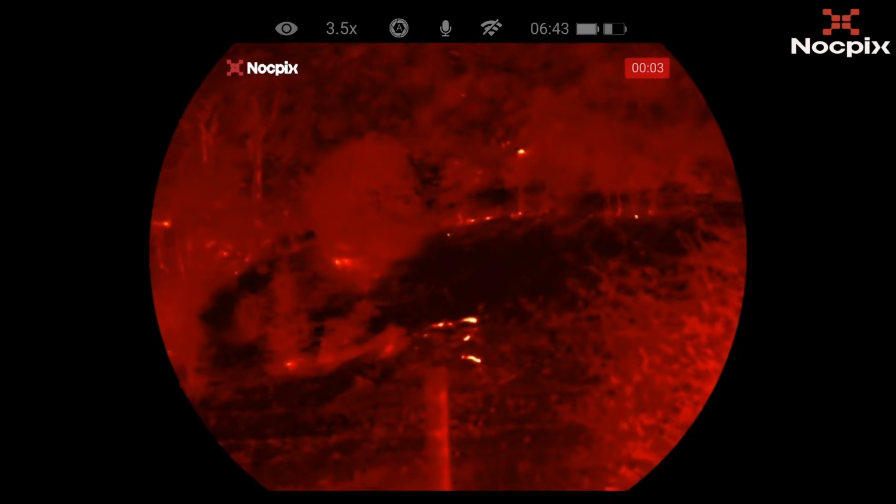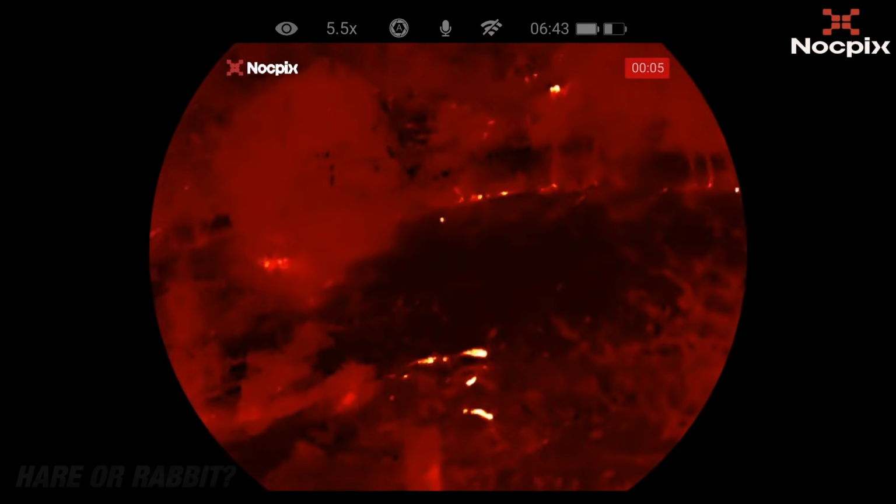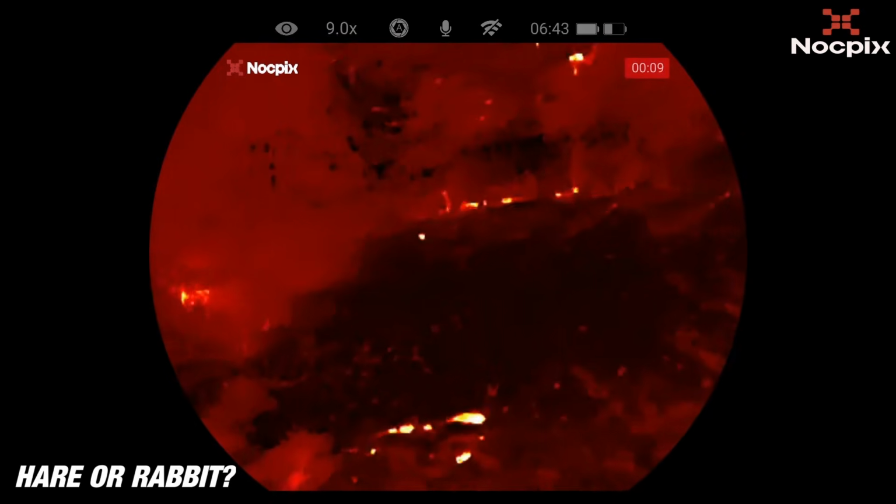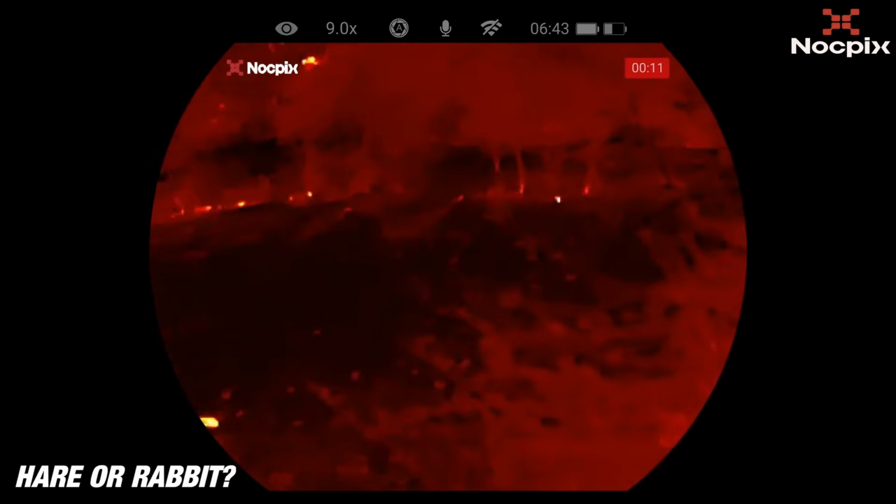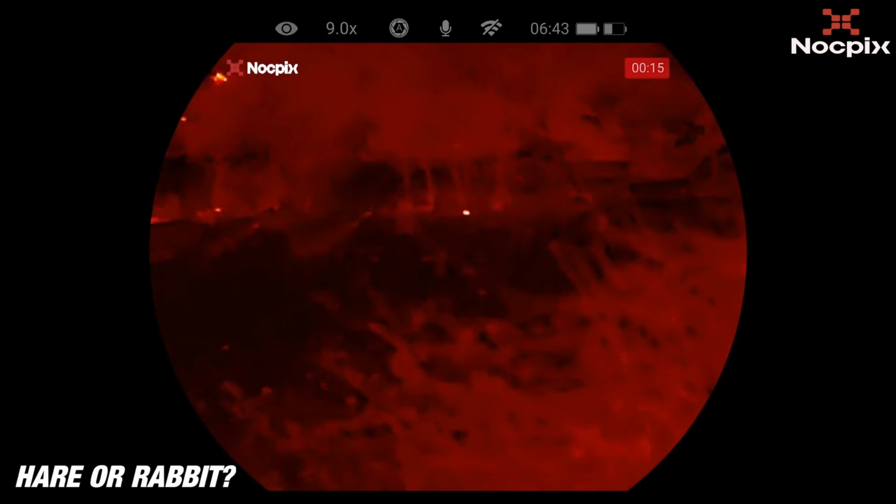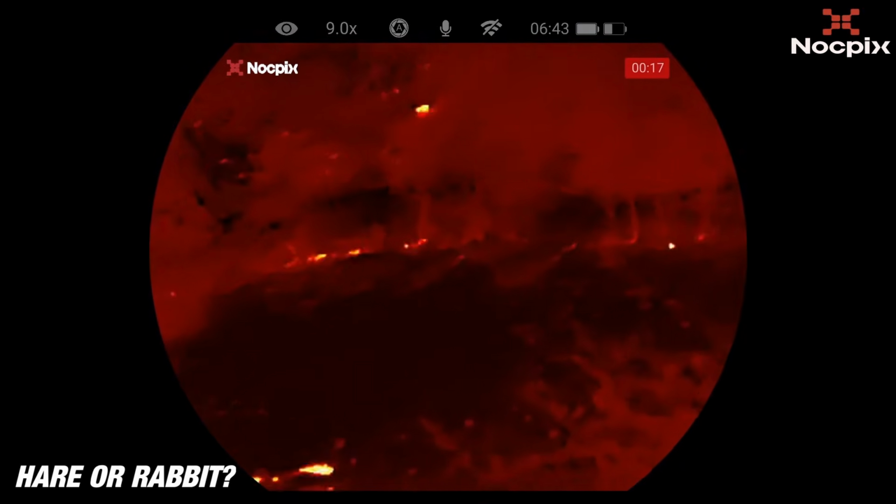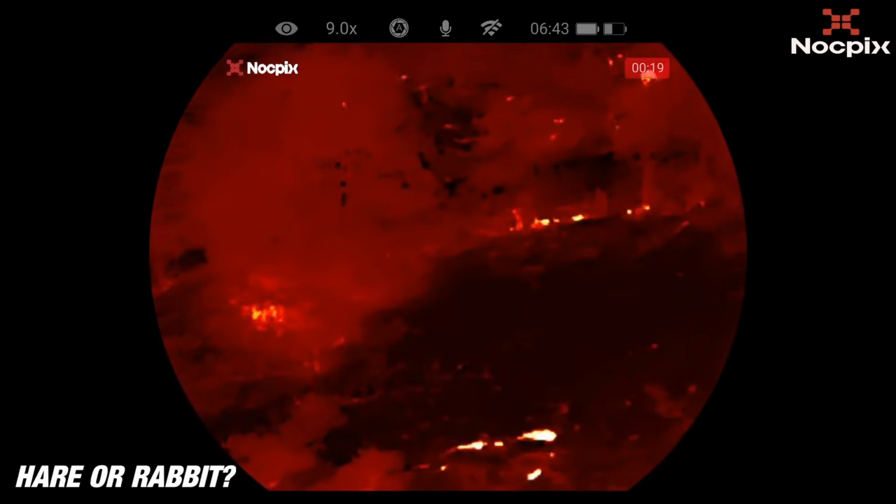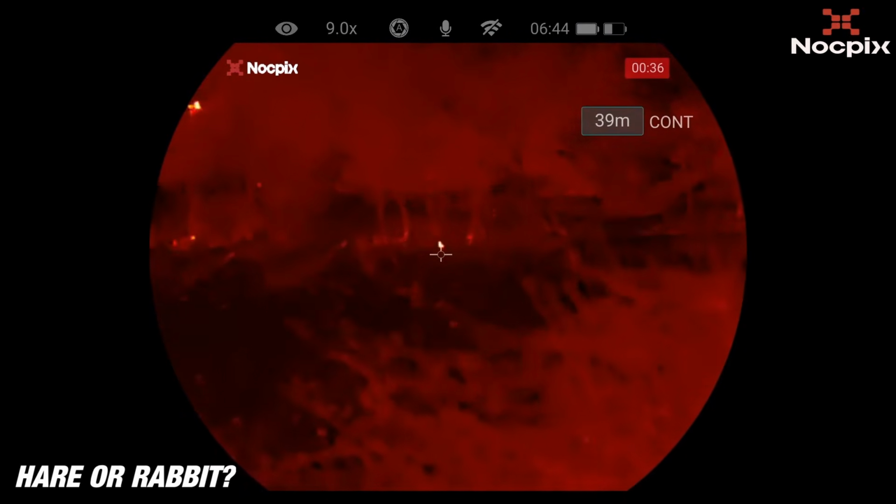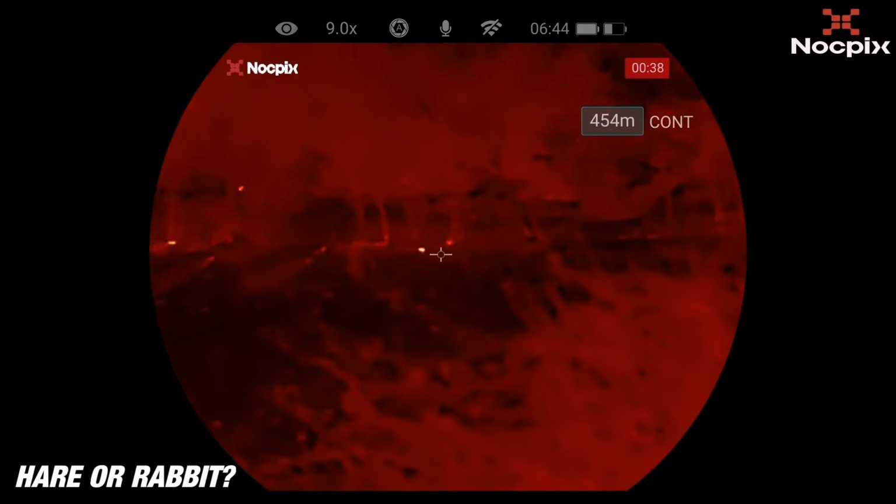Now this shot was a woodland across the valley. Now I do like how the thermal cuts through the foliage, whereas normal night vision would struggle. The thermal sees through dense cover to a certain extent. And as you can see, the glow in the shrubbery or the warrens, and that's pretty damn good. That is very impressive. I do like that.